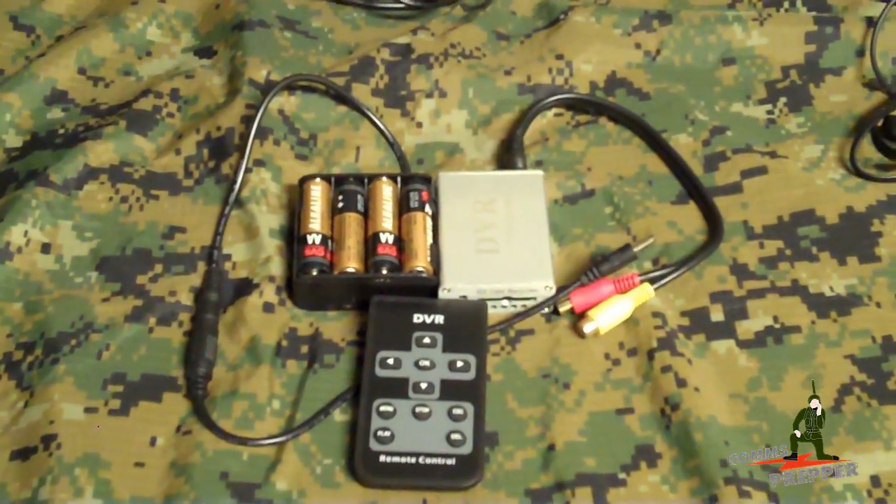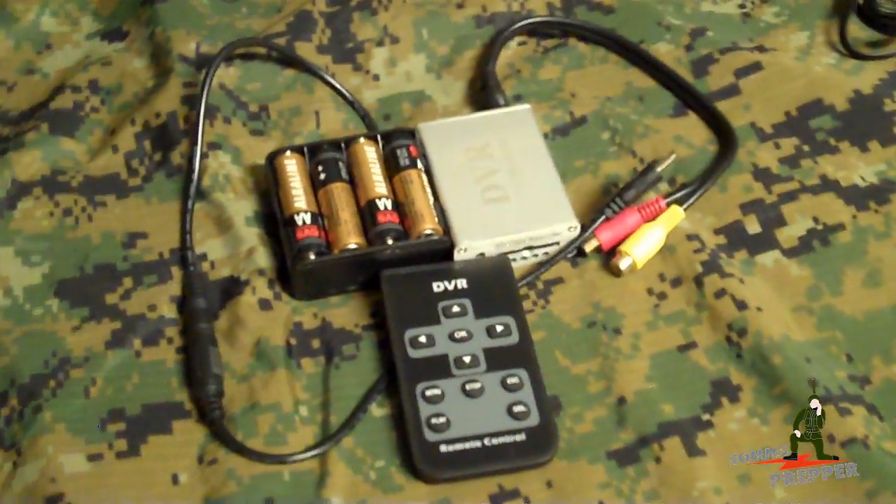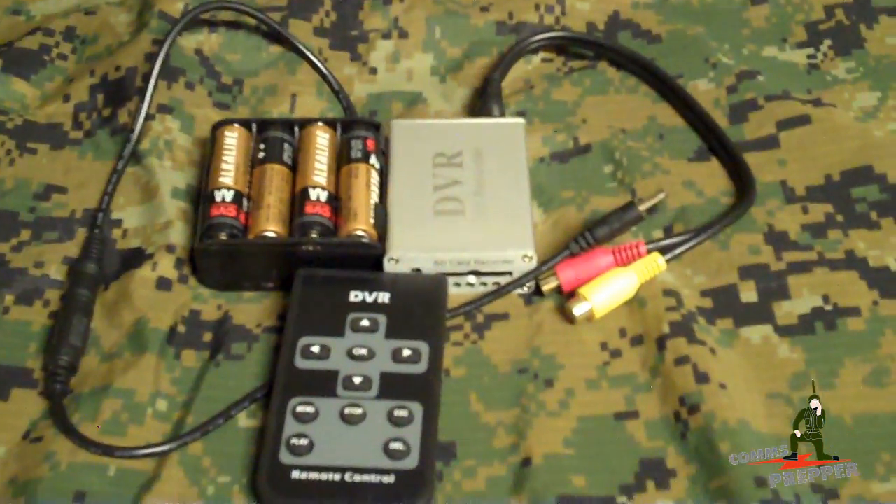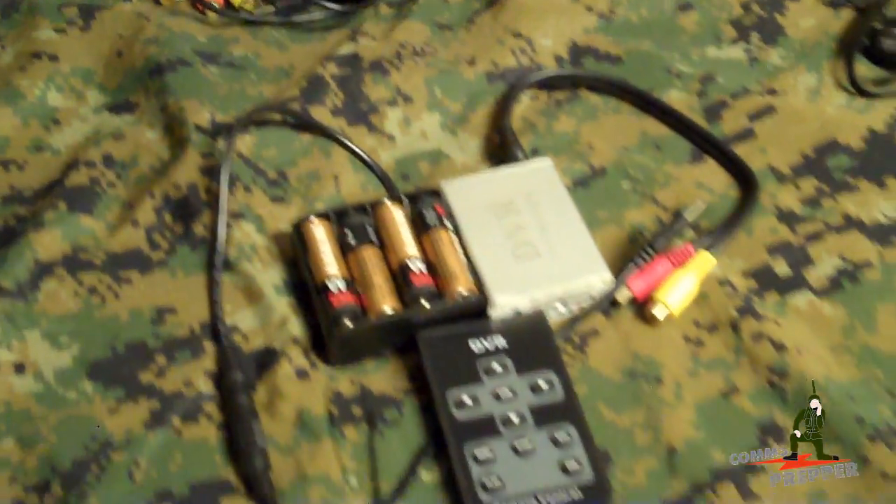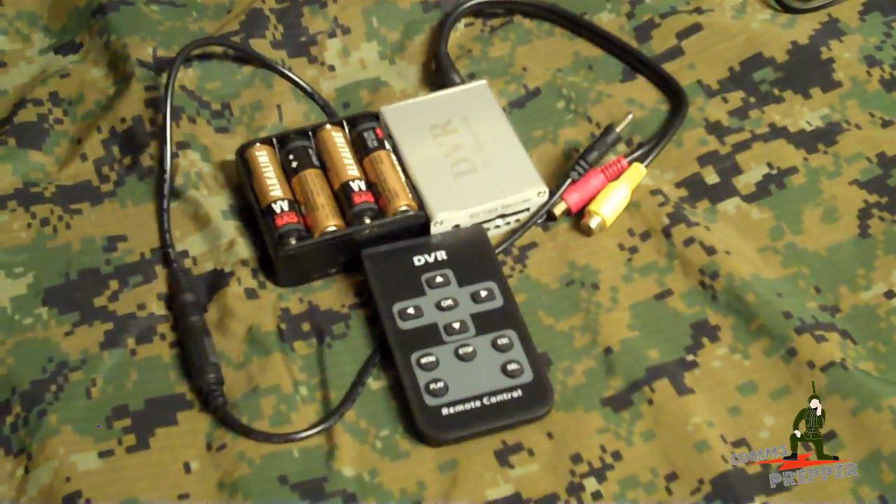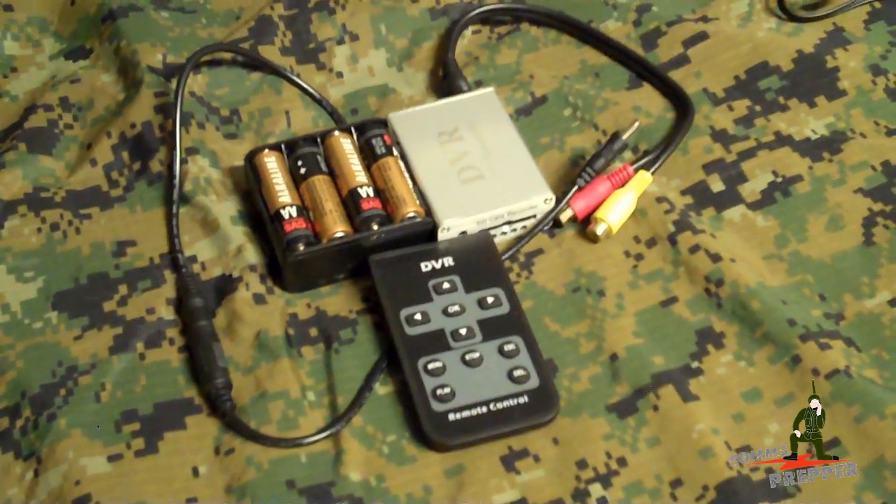So I also tried getting an external pocket DVR unit, which you see here, and that didn't work out too well. This one takes an SD card that plugs into the front. I got this off of Amazon, and I had to make an external battery pack. The problem with this unit is everything's done with the remote control, and you're not exactly sure where the settings are because there's no LCD display.